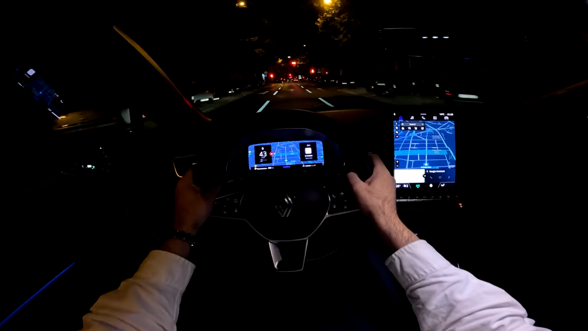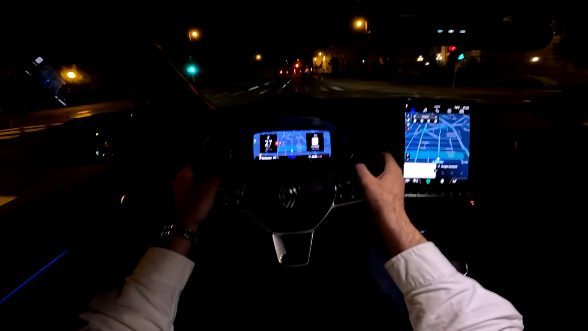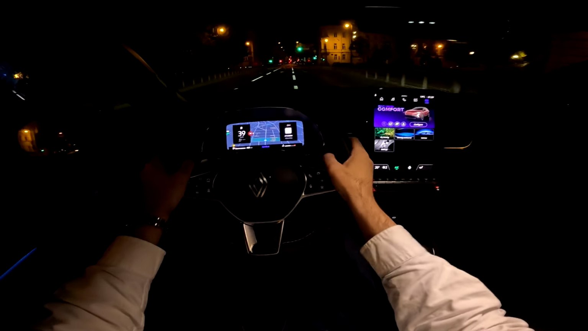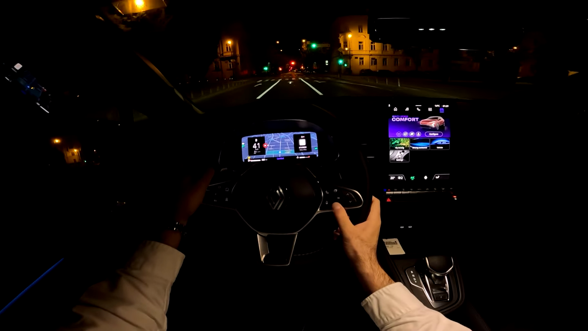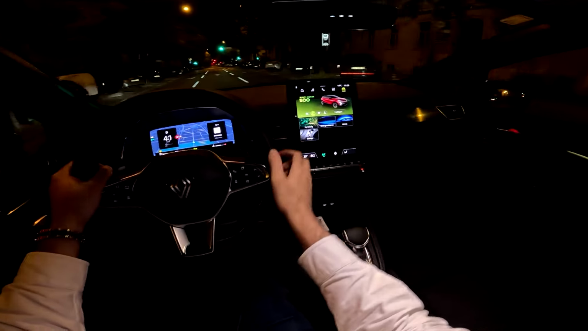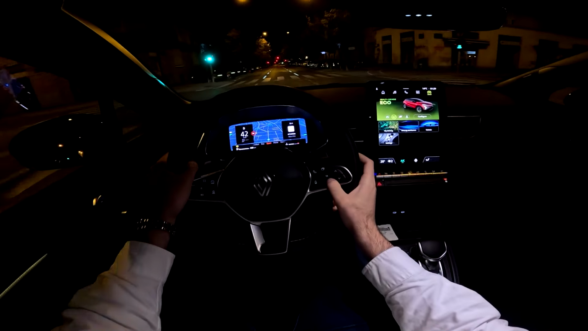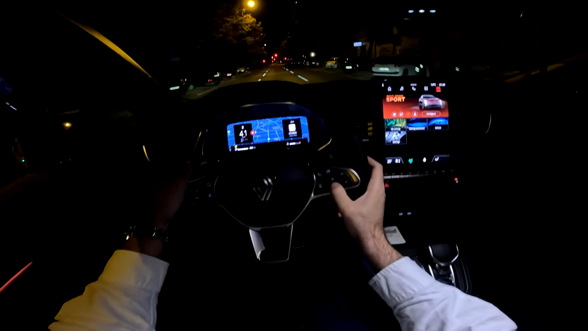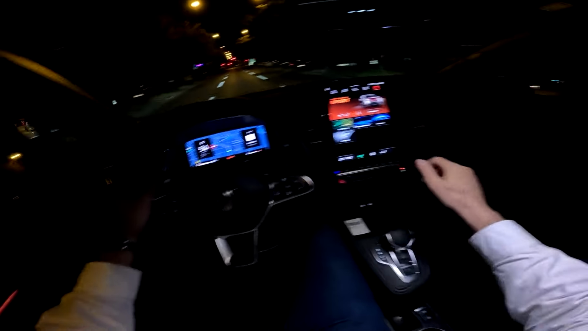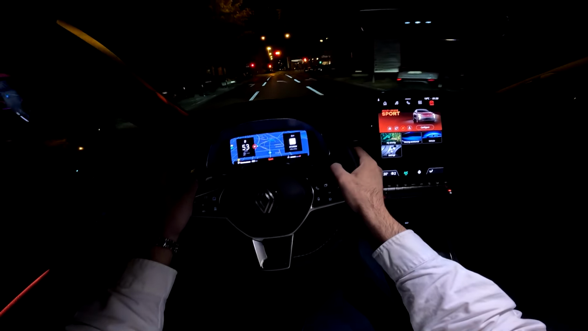And I love the way that you feel here behind the steering wheel. And we have different driving modes available. So let me show you here also these animations. You can change the driving modes by pressing the button here. So you see, for example, Eco, we have the green theme and the green ambient lights. And then Sport, we have the red theme and the red ambient lights. And of course, you see a very pronounced throttle response.